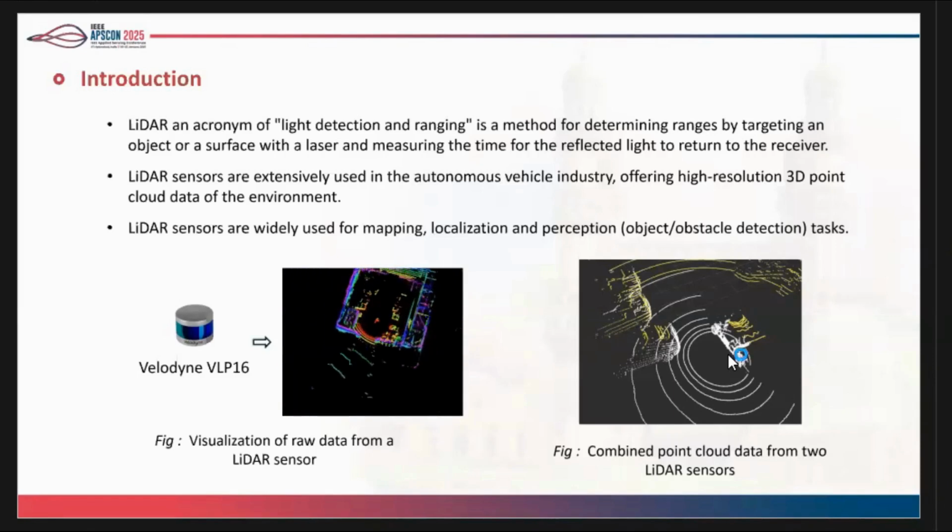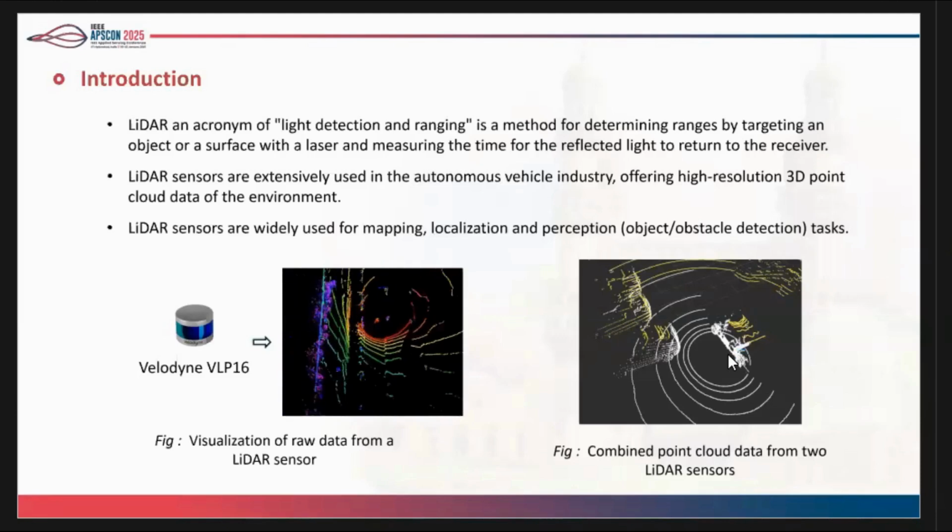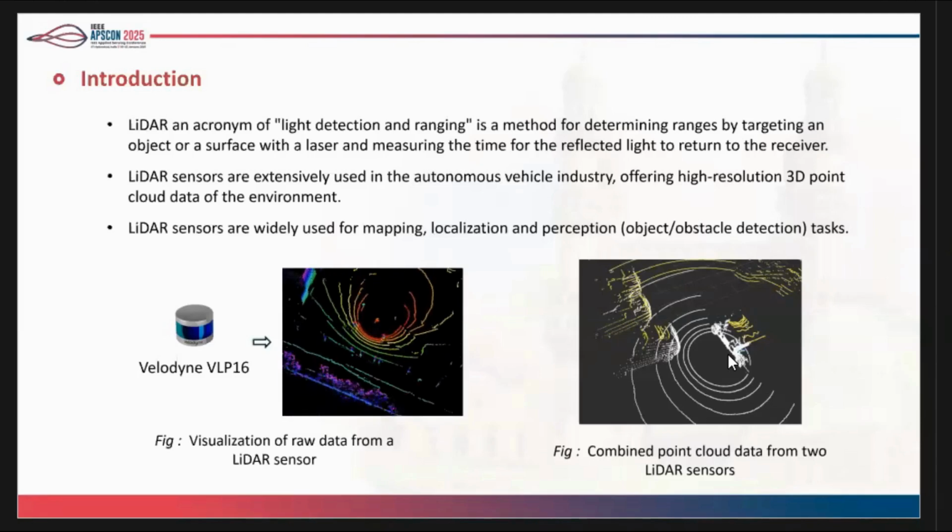I've just given the raw data output of how a LiDAR sensor gives an output. These are the points in 3D space. Our main aim was to combine the point clouds from multiple LiDAR sensors which are calibrated.